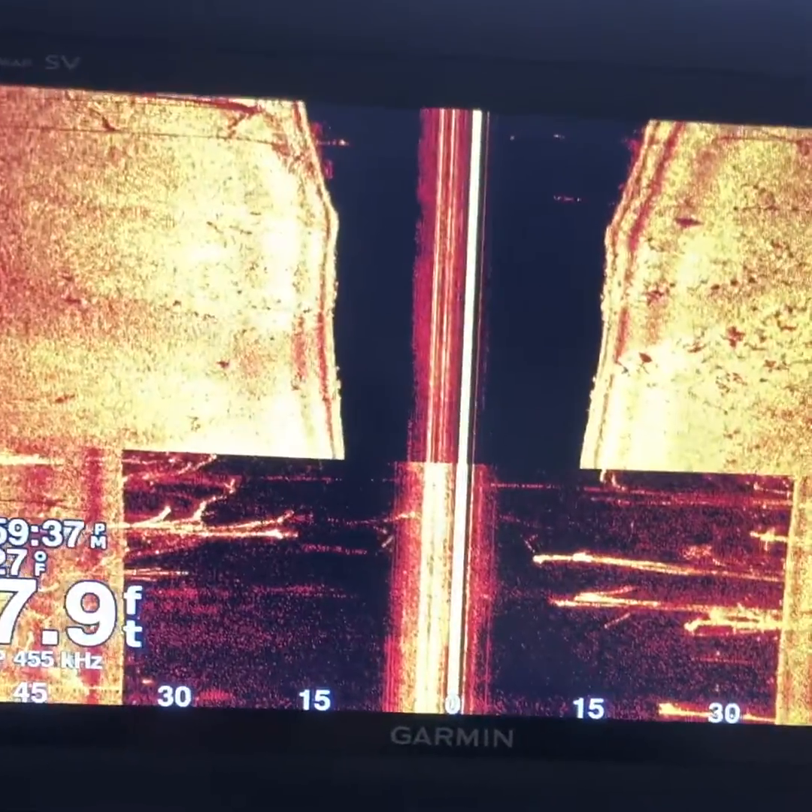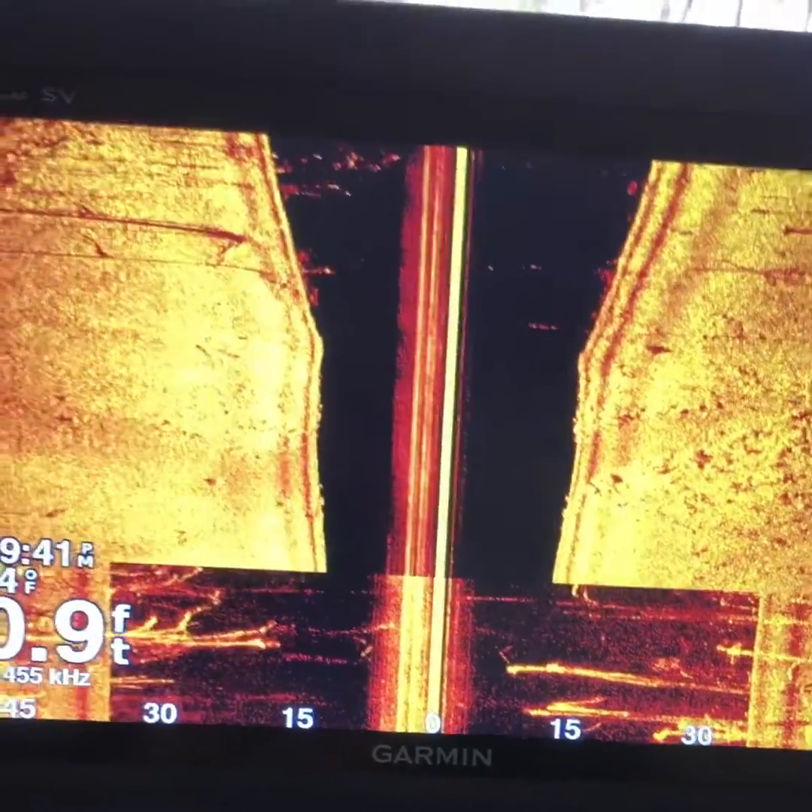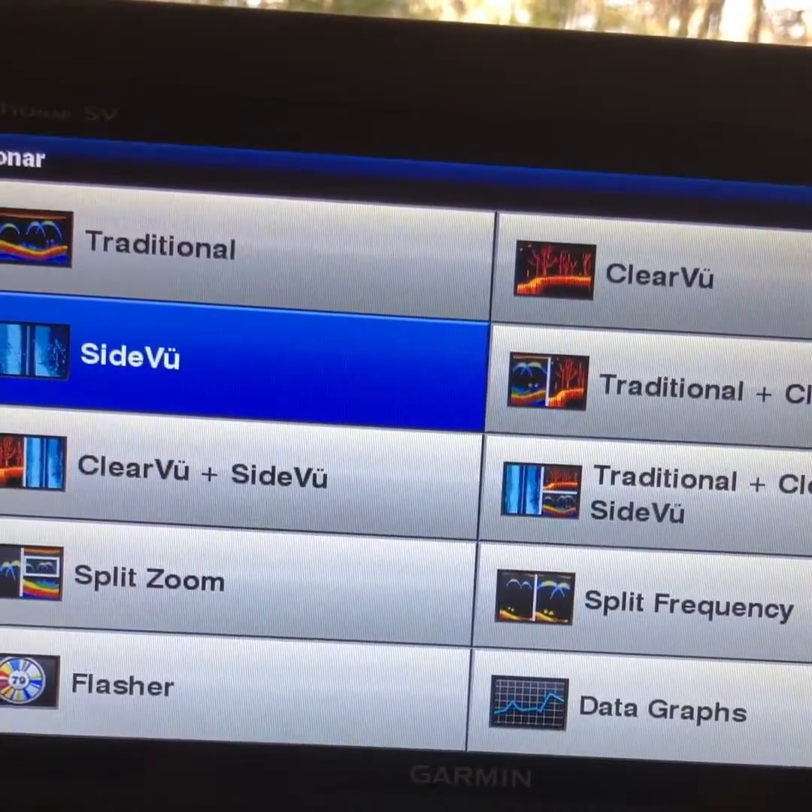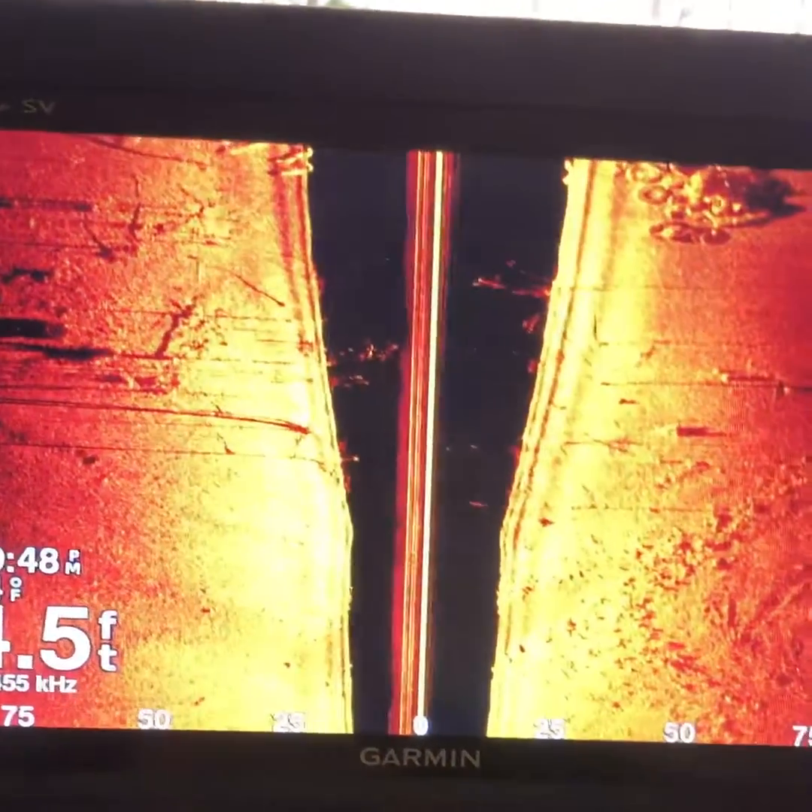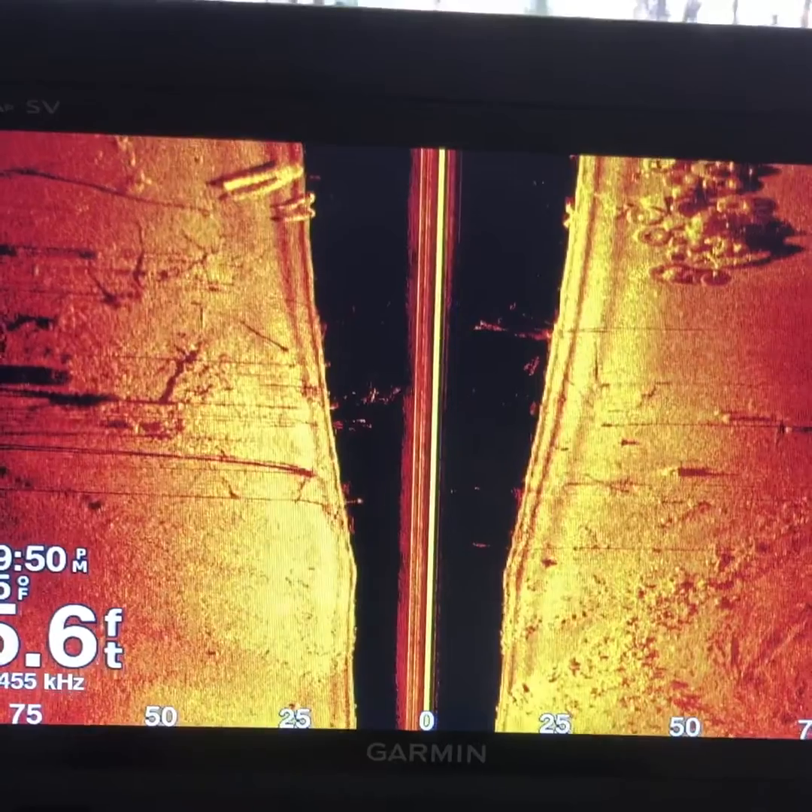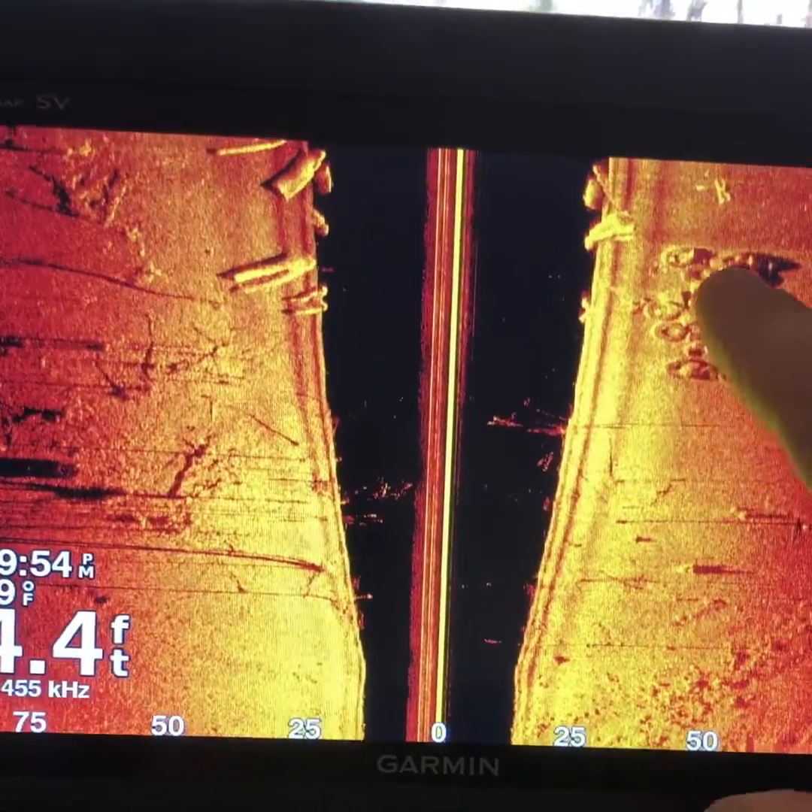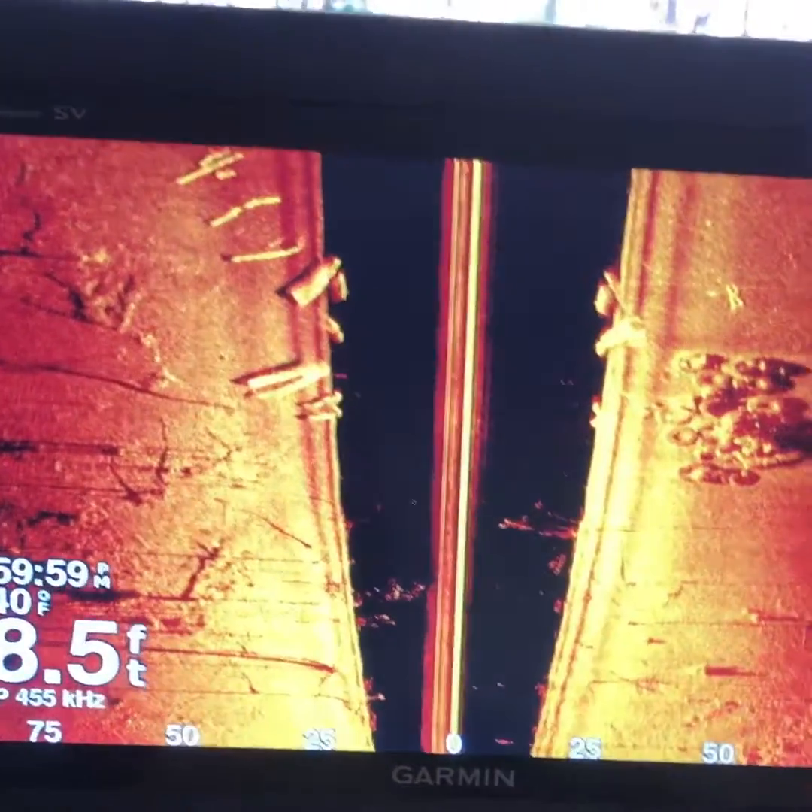Alright, guys, welcome back. So now we're talking about side view. This is your side imaging. Garmin calls it side view, with just a V and a U, but it's pretty typical of the other brands. As you can see here, those are actually tires and then wood.